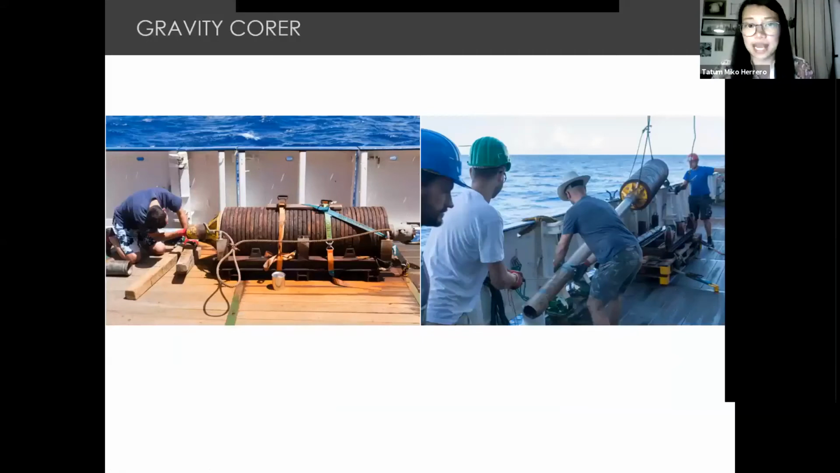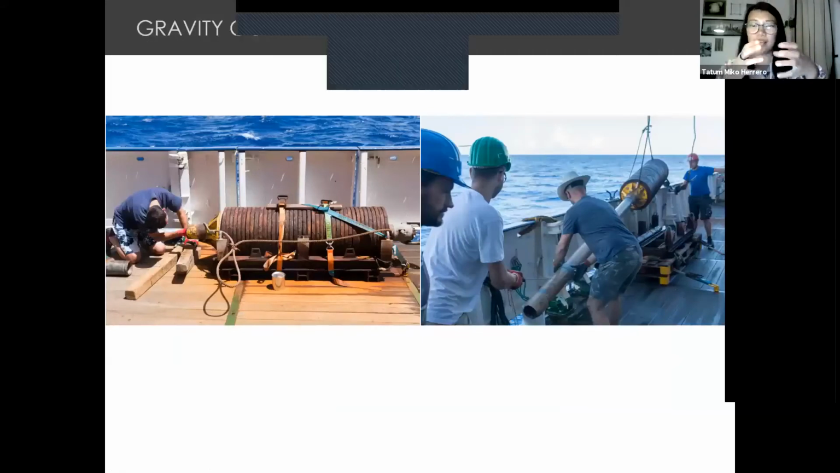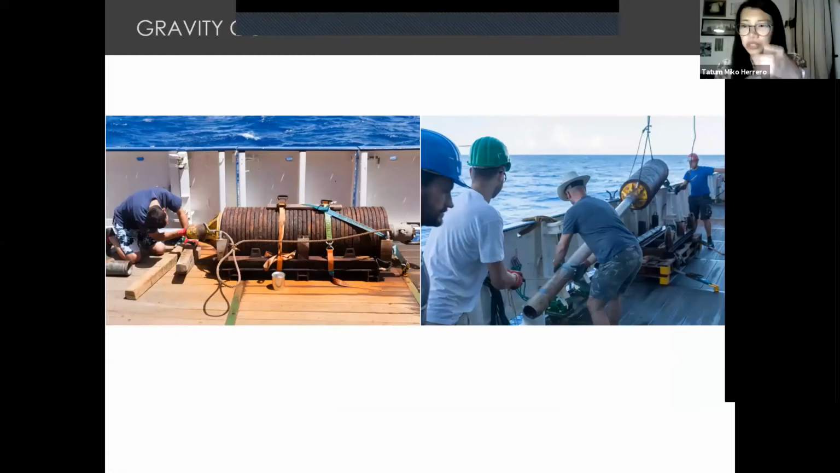The one way that we sampled is using a gravity corer. It's basically a big, hollow pipe that has a weight on top that you drop onto the seafloor, and you hope that it'll stay vertical and punch through sediments and actually keep the sediments in its tube. So when you bring it up, you're hoping that the sediment will stay inside.